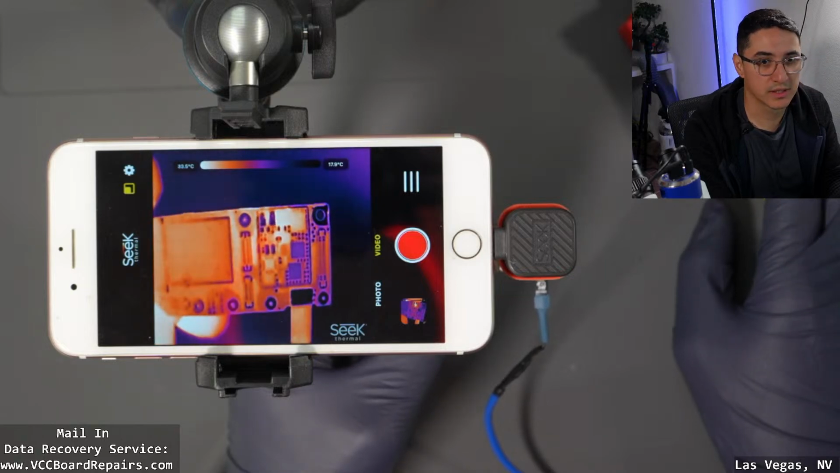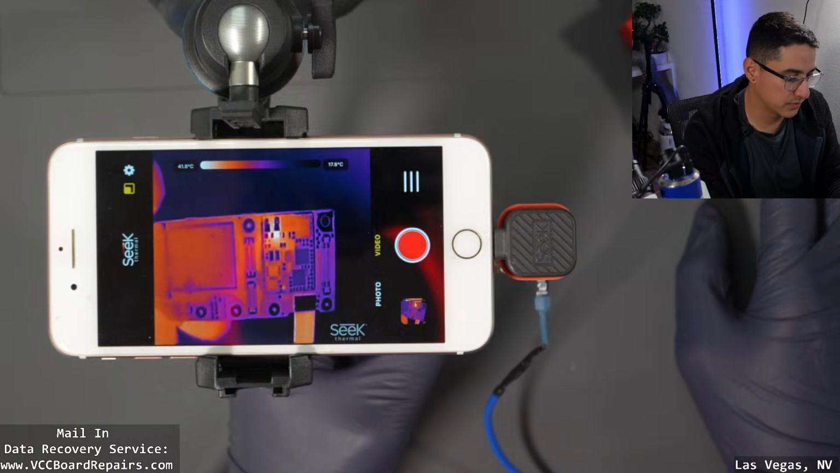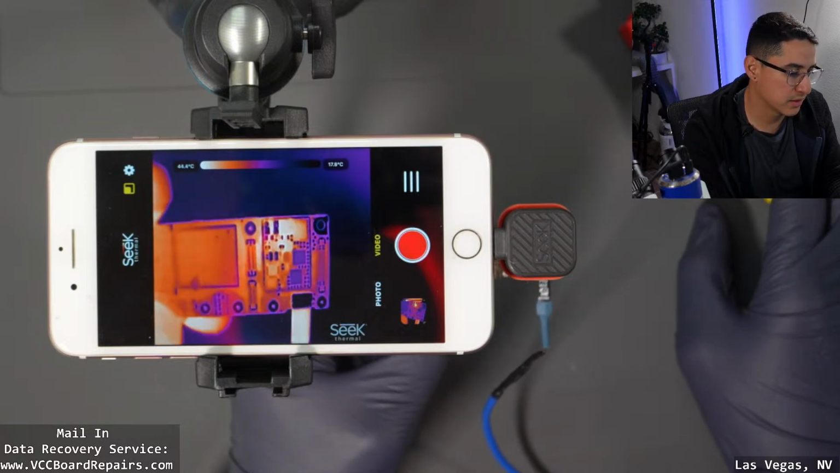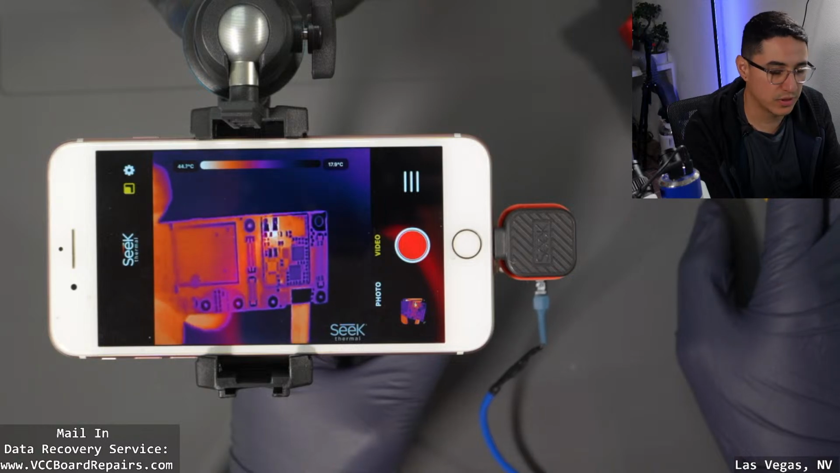But what do you guys think? Rate the quality in the comments. 1 to 5, 5 being the best, 1 being the worst. I would say there's a good 4.5.